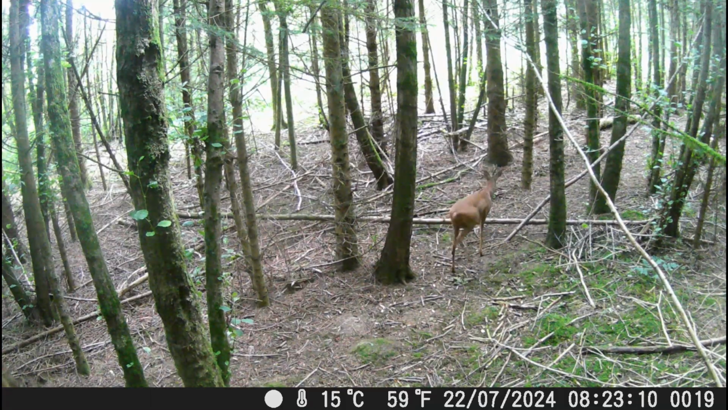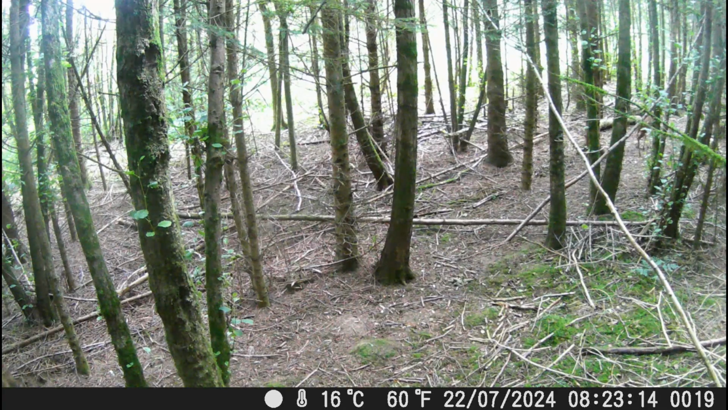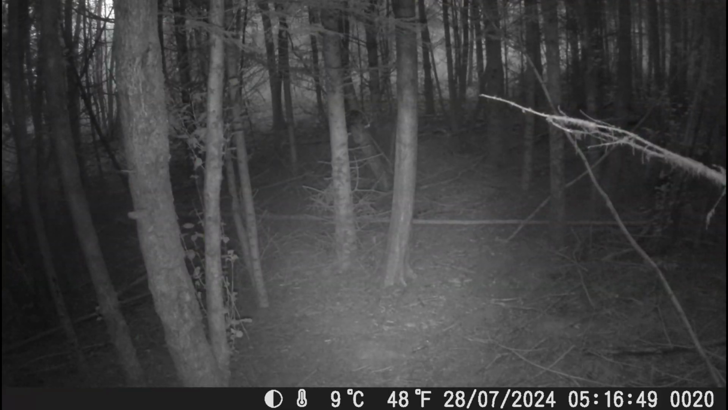Friends, caught some lovely things. Magnificent roebuck to begin with. There's a few roe deer, bucks, well, some hinds with magnificent alert ears.